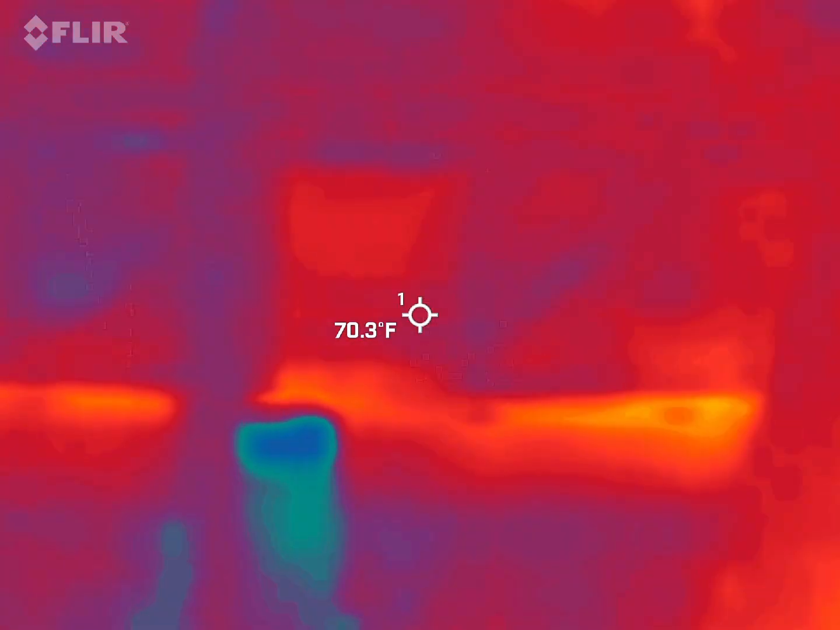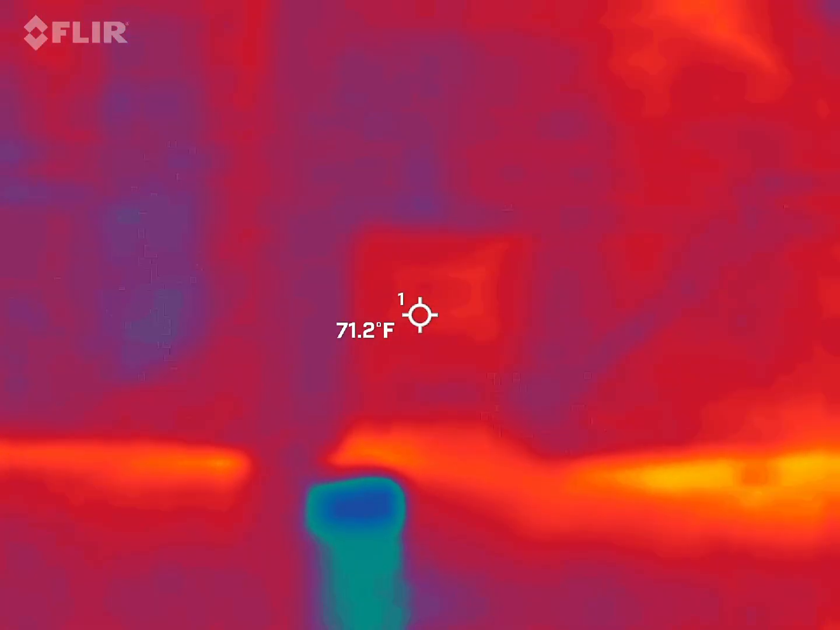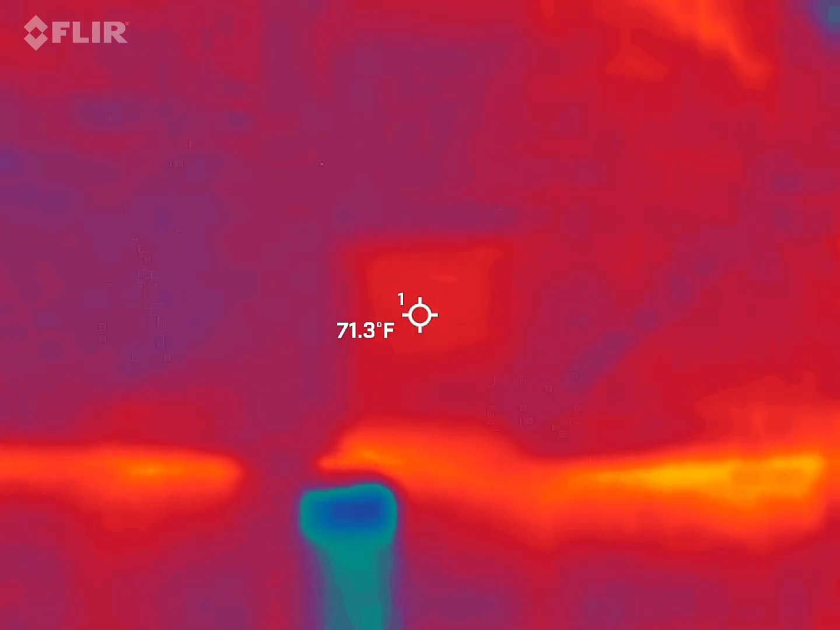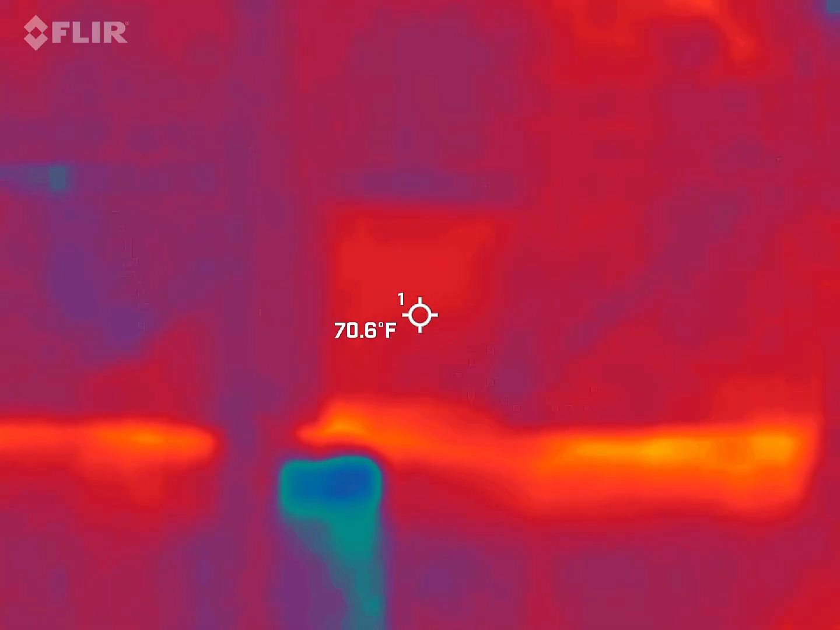Nothing. This is on lockdown until like 10 a.m. tomorrow. I've had to do it. Don't ask me how many times, but I've had to do it. It's durable. Don't worry about it being beat up.